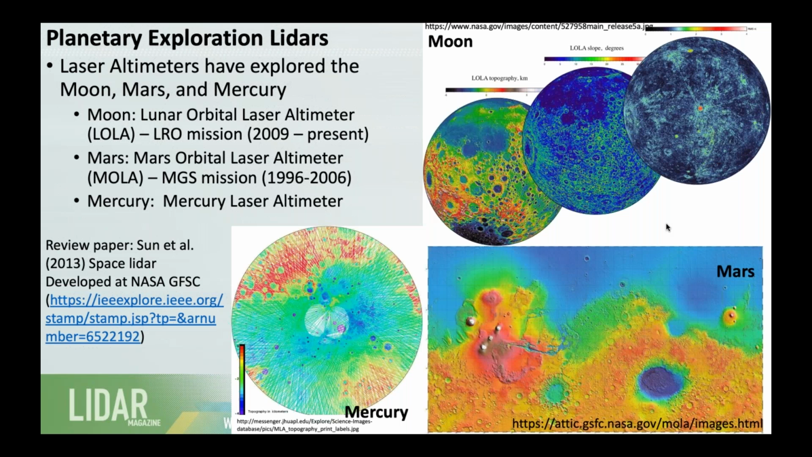So this will close out my talk. We talked a lot about LiDAR on Earth. What do we have for LiDAR data for other planets? Satellite-based laser altimeters have explored the Moon, Mars, and Mercury, and also asteroids, like Ceres and Vesta, and even some smaller ones, where a mission called OSIRIS-REx is currently mapping a small asteroid called Bennu to 7 centimeter per pixel, or 7 centimeter spot spacing.